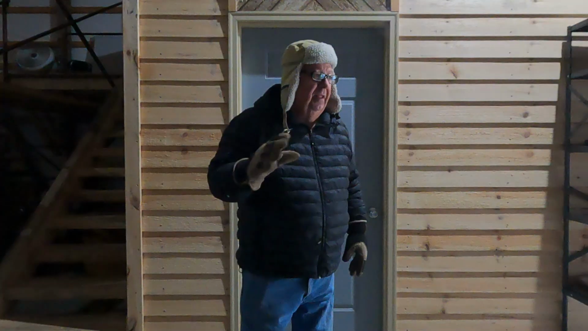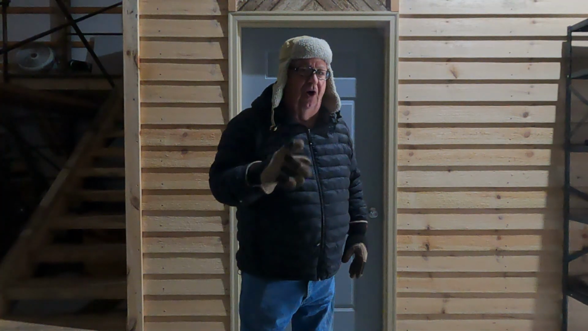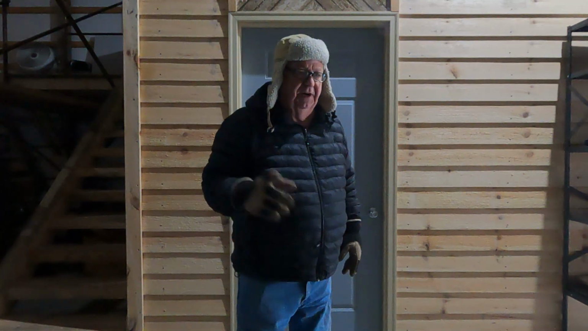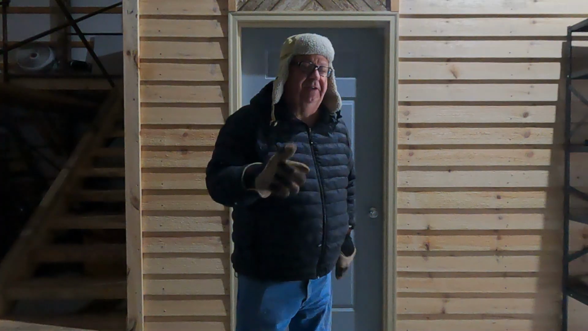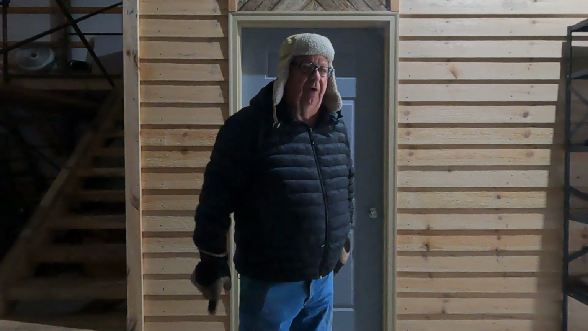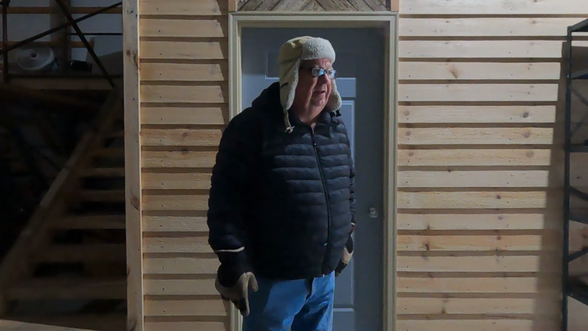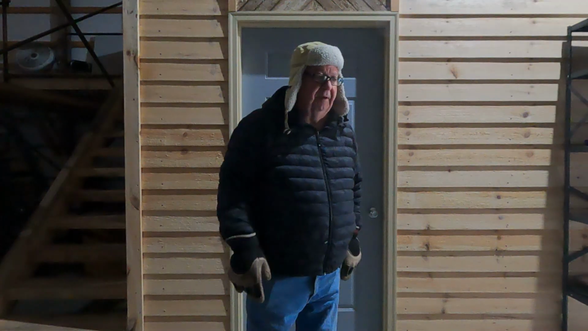Okay, so enough said. I did shoot the tall 4-pointer. His rack is actually taller than the 8-pointer. Even though that 8-pointer is a very nice deer, he did not come out in the field much after the 10th of October. He pretty much went nocturnal, where the tall 4-pointer was out there quite regularly, that he finally gave me a shot. So I took him, and you'll see that in the upcoming video.